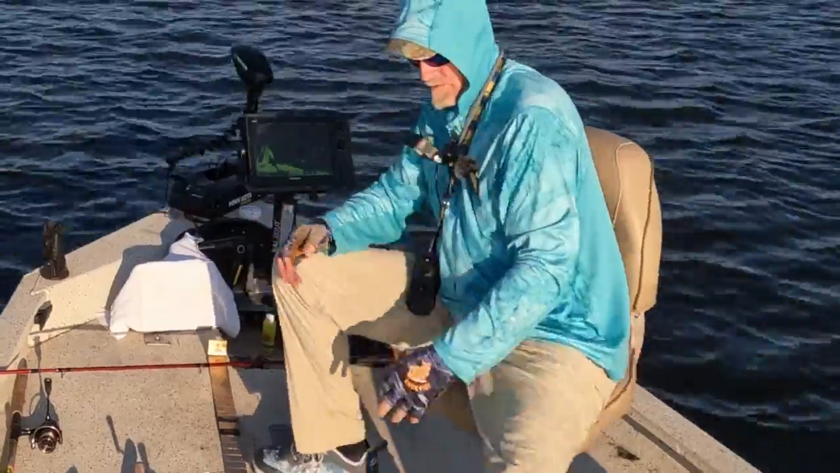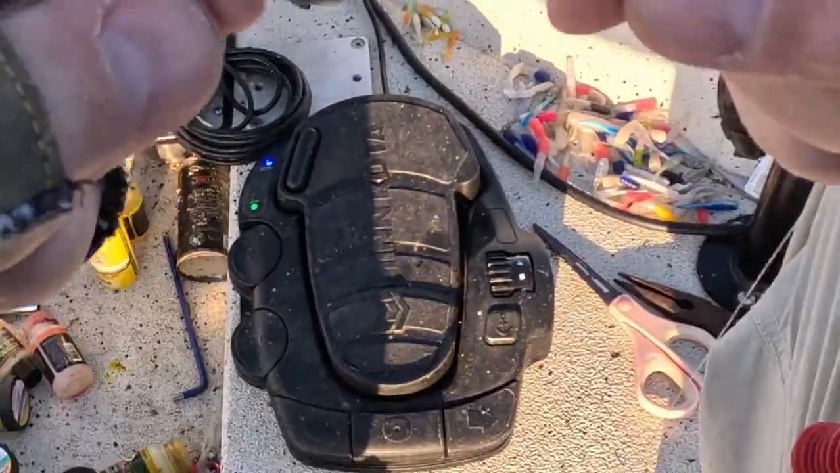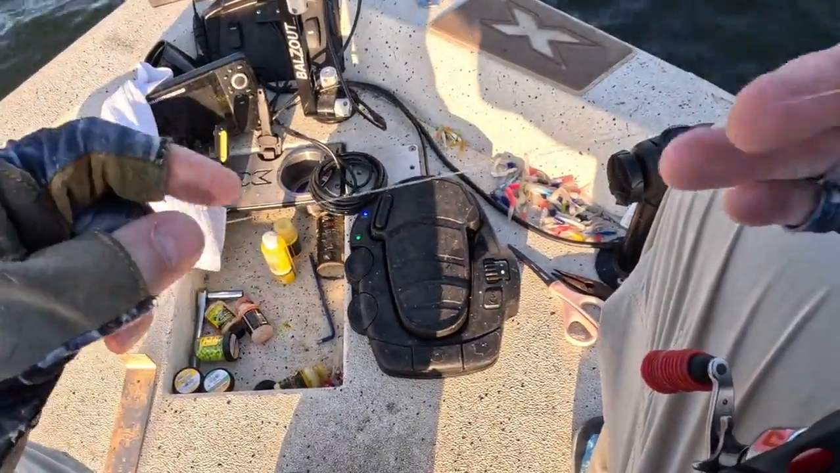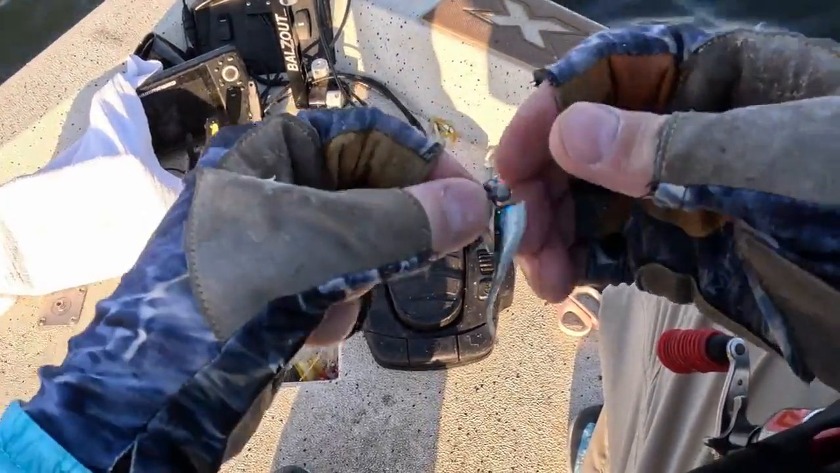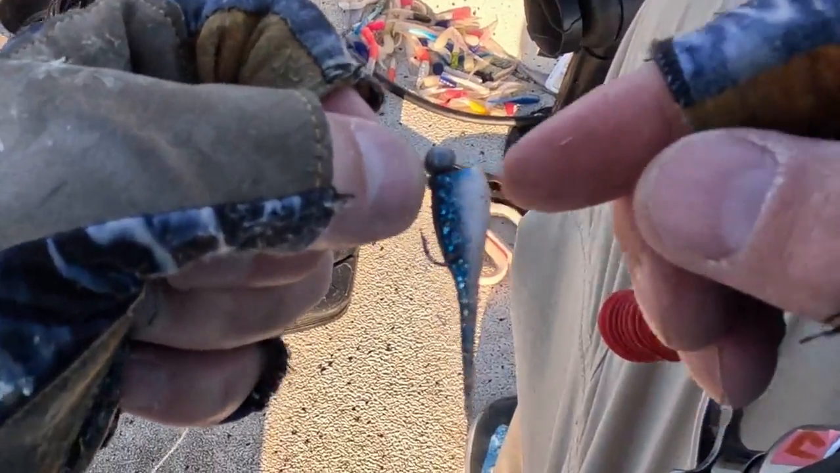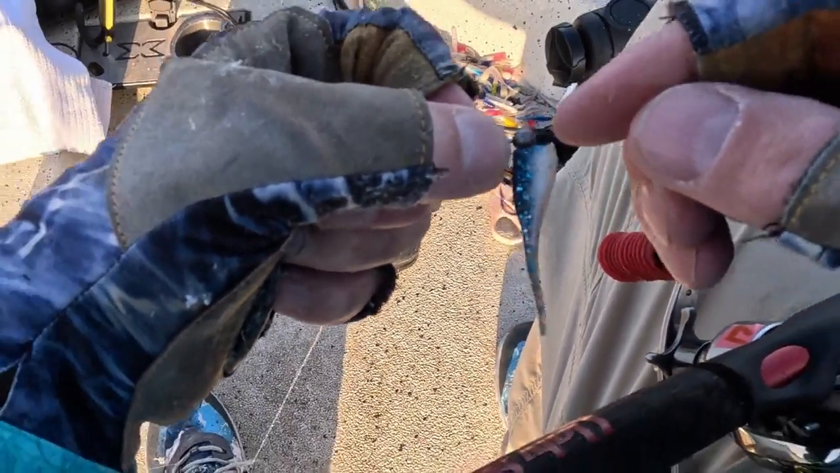Thank you very much. There's the setup. Got a 1/4 ounce weight pegged. This is 15-pound fluorocarbon, believe it or not. 32nd ounce jig head. And I think that's a Blue Thunder Bobby Garland baby shad. I had to pinch off the head a little bit.